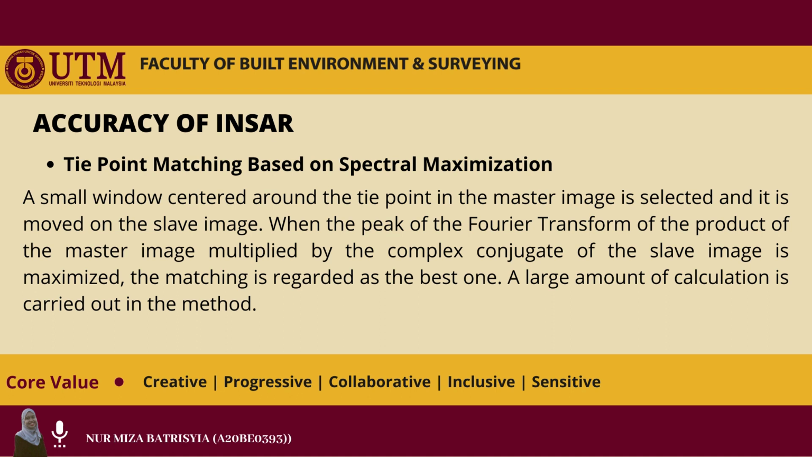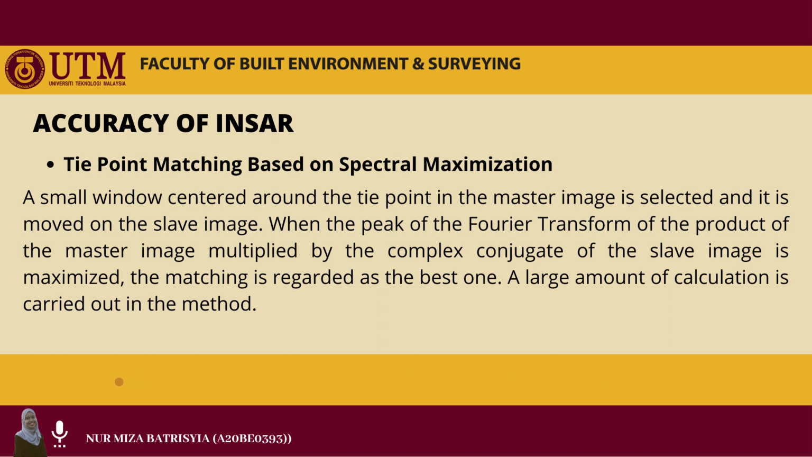In this process, a small window that's centered around the tie point in the master image is selected and moved on the slave image. The matching result is considered the best one if the peak of the Fourier transform of the master image product multiplied by the complex conjugate of the slave image is maximized. However, this method requires a lot of calculation.